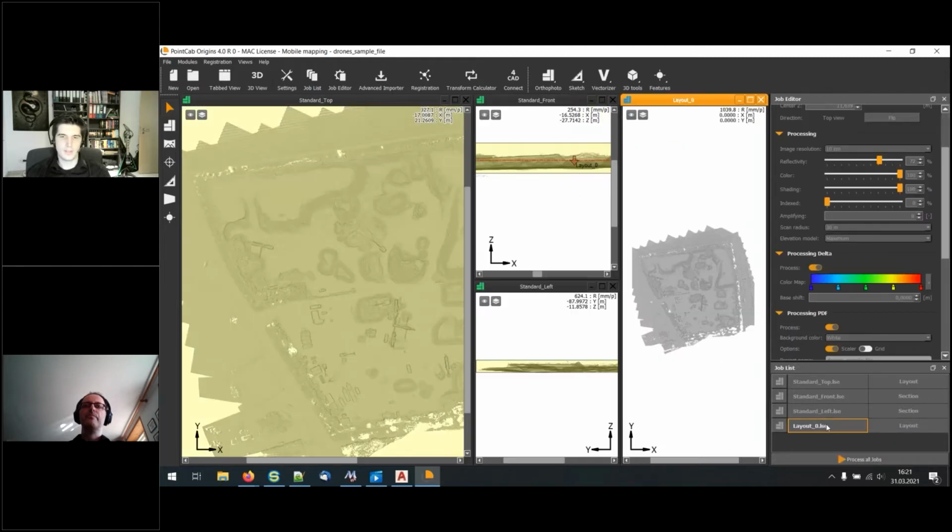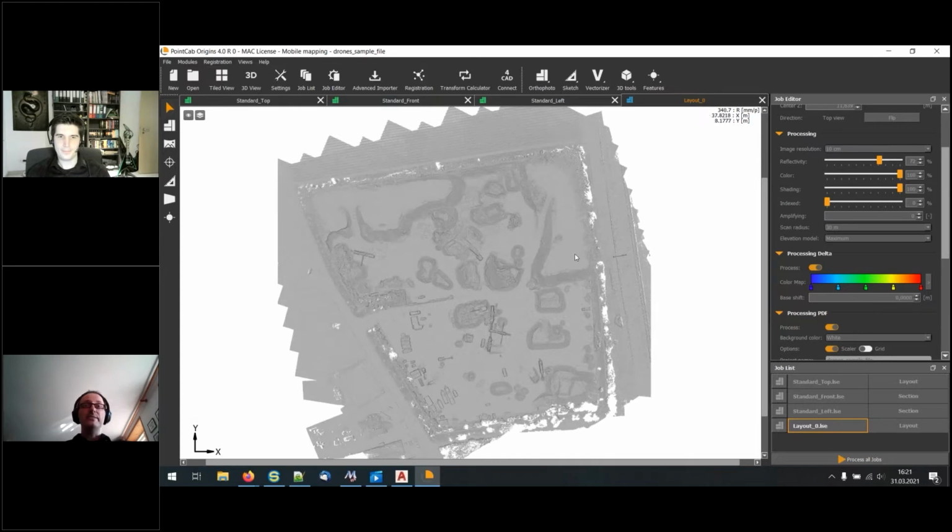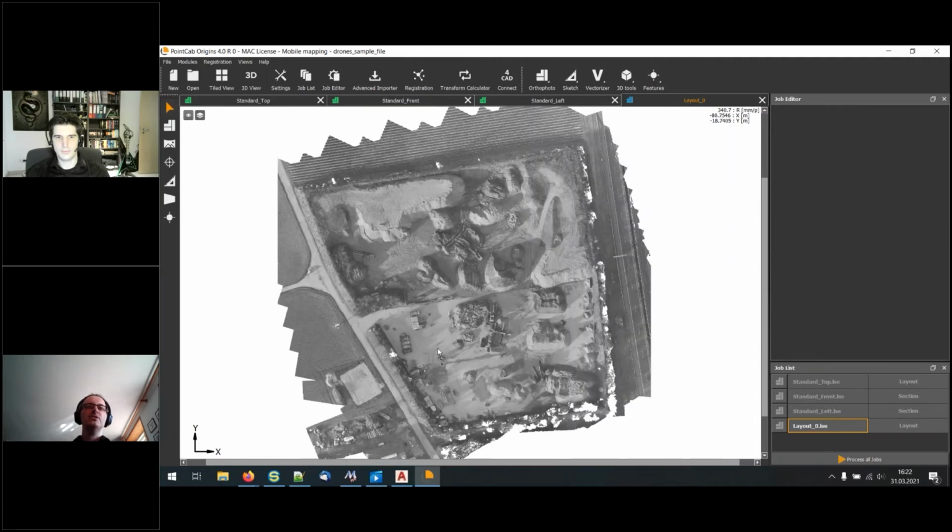Everything else is parallelized, so everything is processed in parallel. So, right. Now when we open the layout here, you will see the point density information at the first place. And then we introduce this small button. If you click there, you say, okay, we have the layout, and here we have the reflectivity sheet, color sheet, shading sheet, I will show you in a minute, and the data sheet.